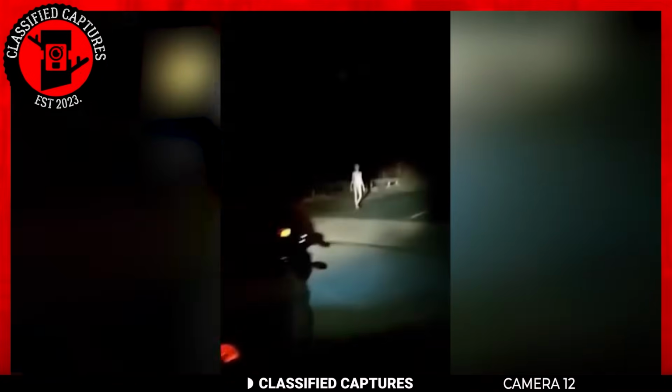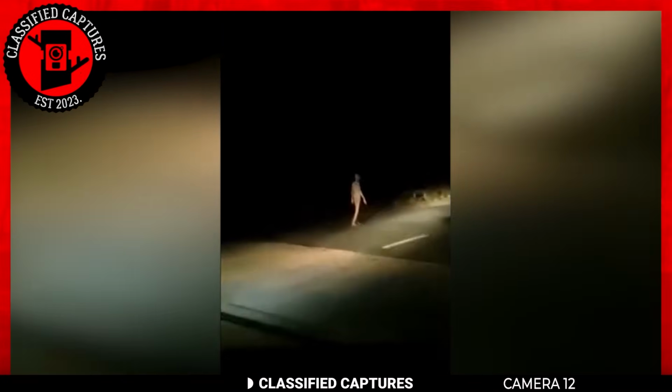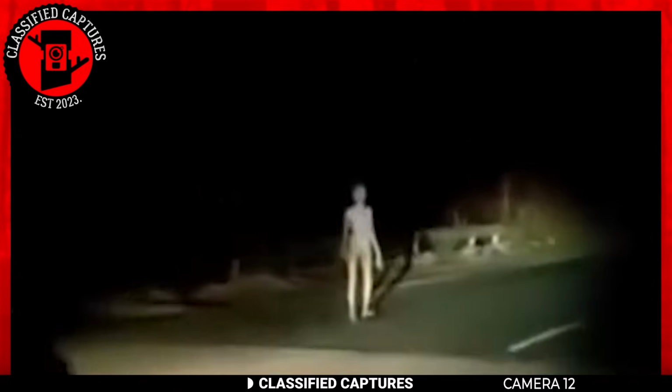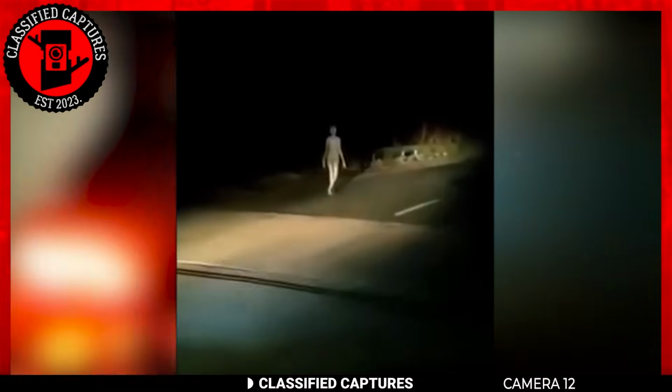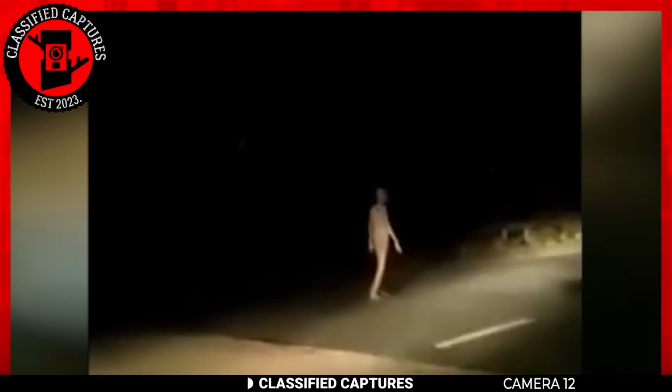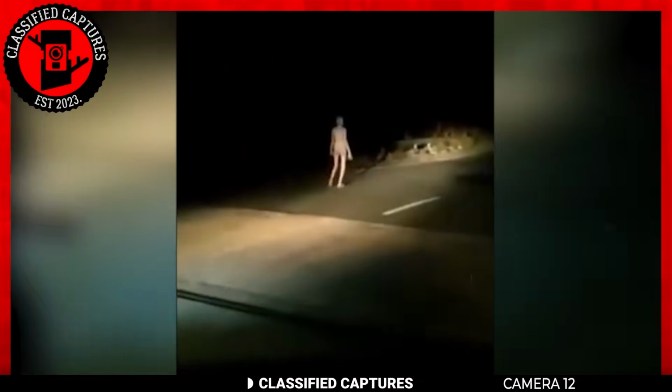In the dead of night, a group of motorcyclists in India stumble upon an enigmatic figure ambling along the road. The being in question bore an uncanny resemblance to a hairless, naked human, yet its movements were far from ordinary, characterized by a peculiar, almost sluggish gait. The sight was undeniably eerie and sparked fervent debates among those who witnessed it. Was this a chance encounter with another form of extraterrestrial life, or could there be more terrestrial explanations for this strange, slow-moving entity? Perhaps you can shed some light on this unsolved mystery.